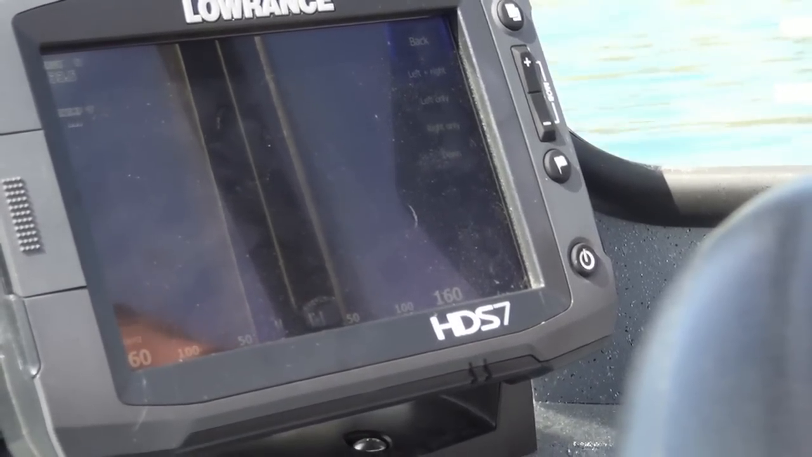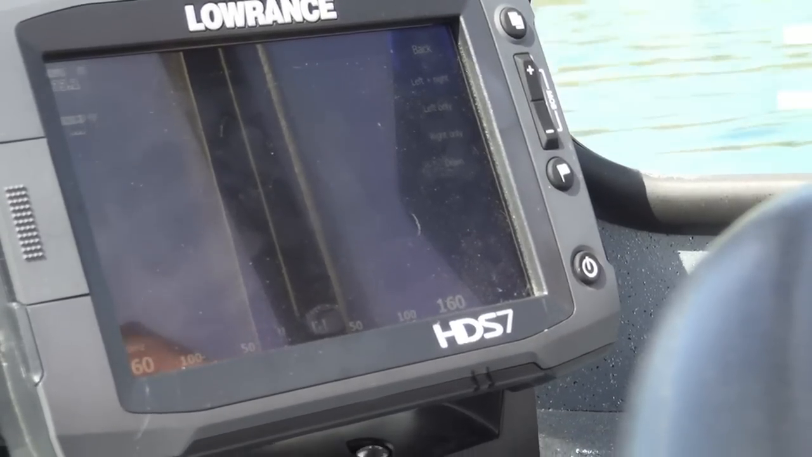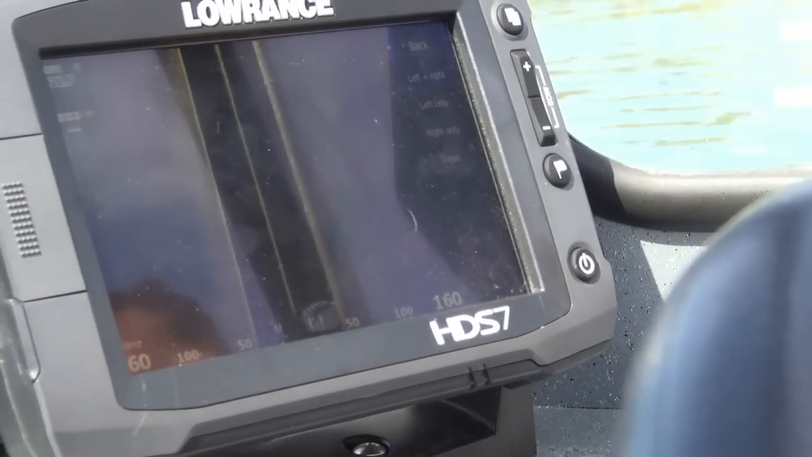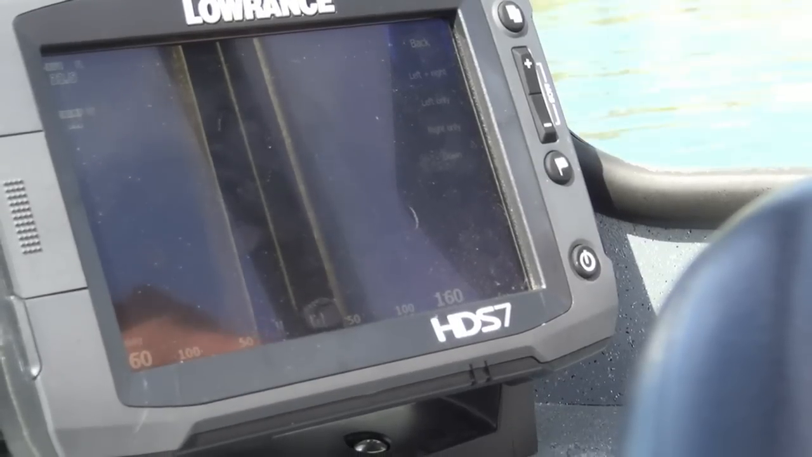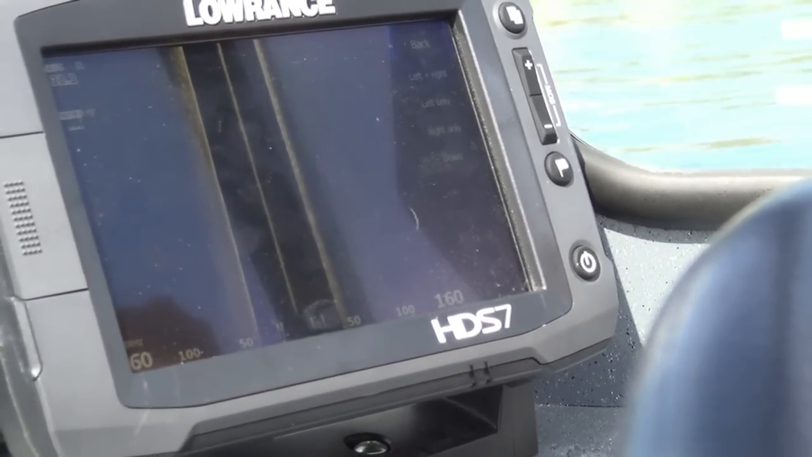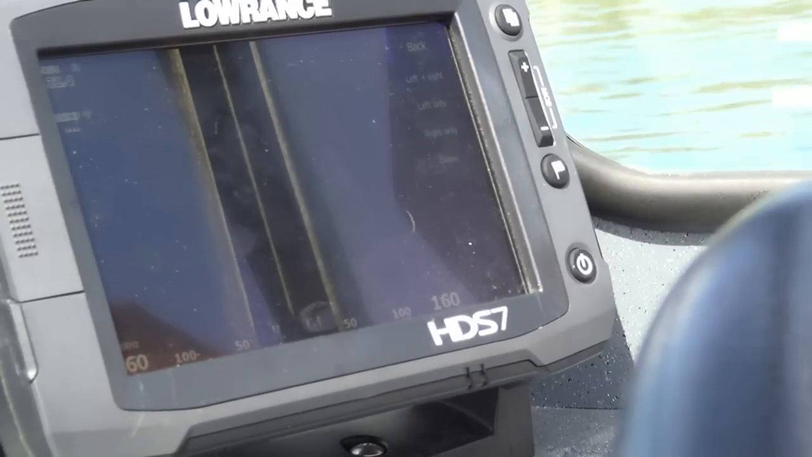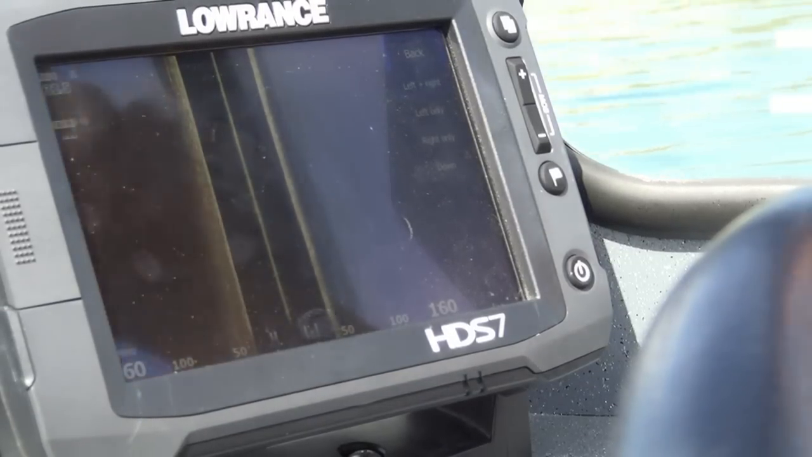So in 30 feet of water, we are looking at about a 150-foot path going down the lake, which is really nice if you're trying to find an isolated rock pile, because in 30 feet of water, if you're in normal sonar mode, your sonar cone is only looking at about a 7 to 10 foot circle on the bottom. So by having side imaging on there, it really gives you the ability to look at a much broader area to find what you're looking for, whether it be rocks or trees or any other type of structure down there.